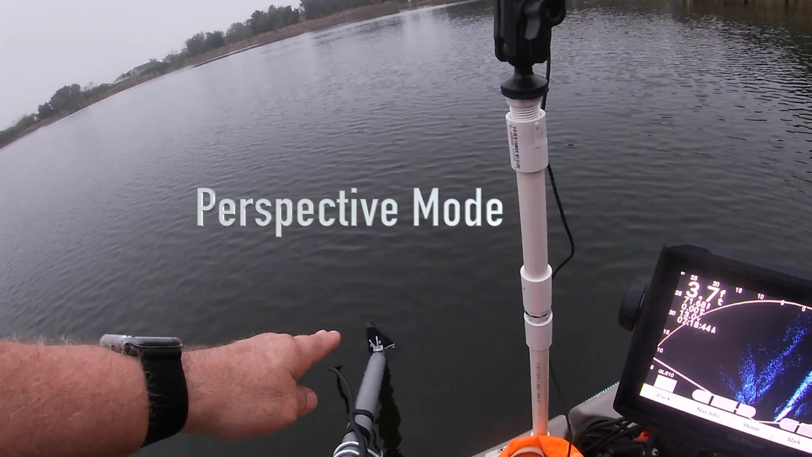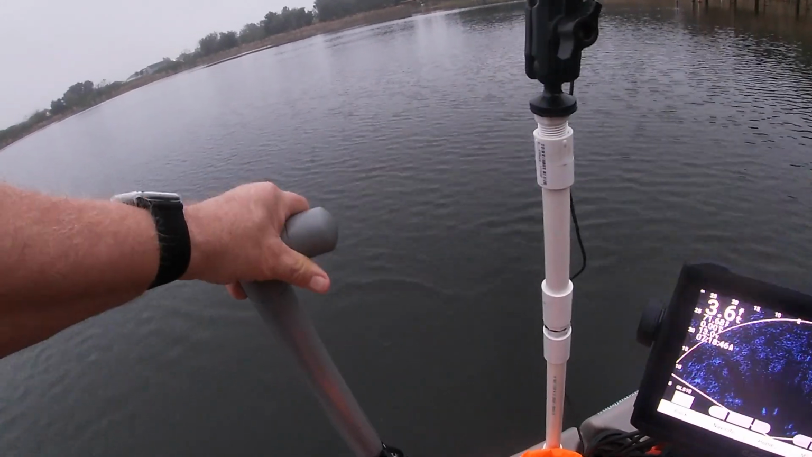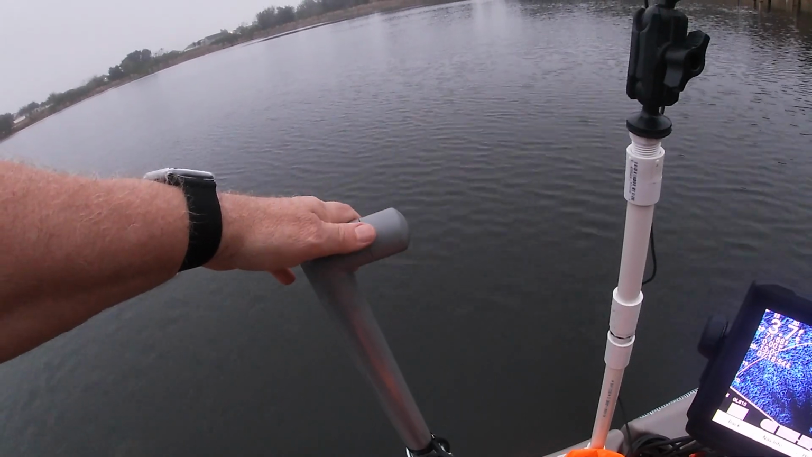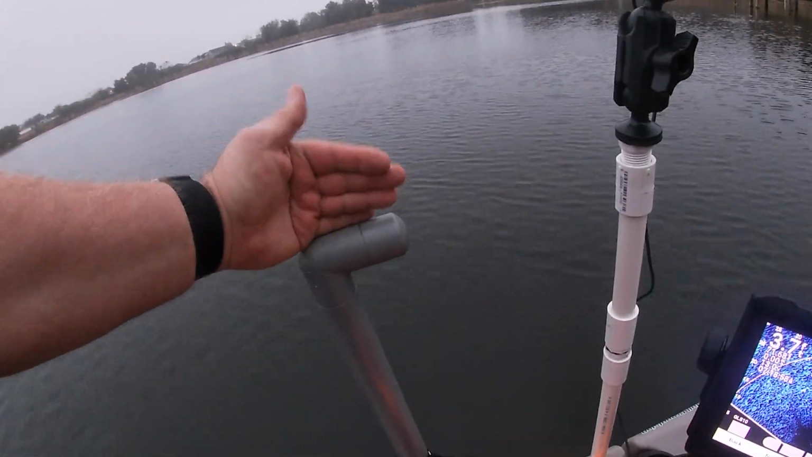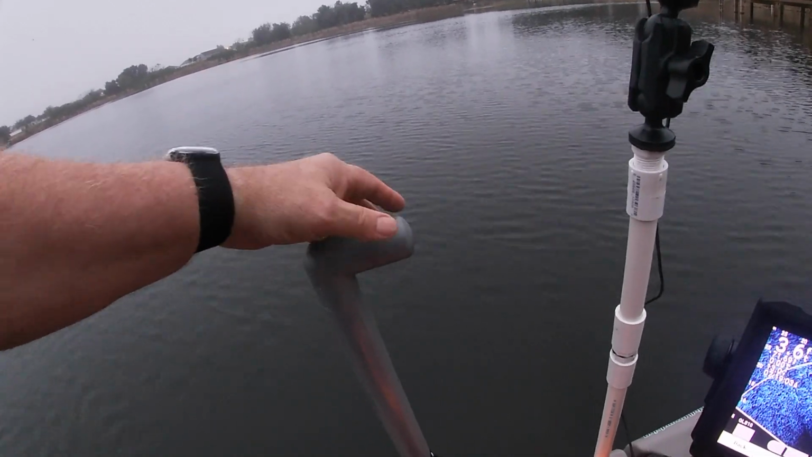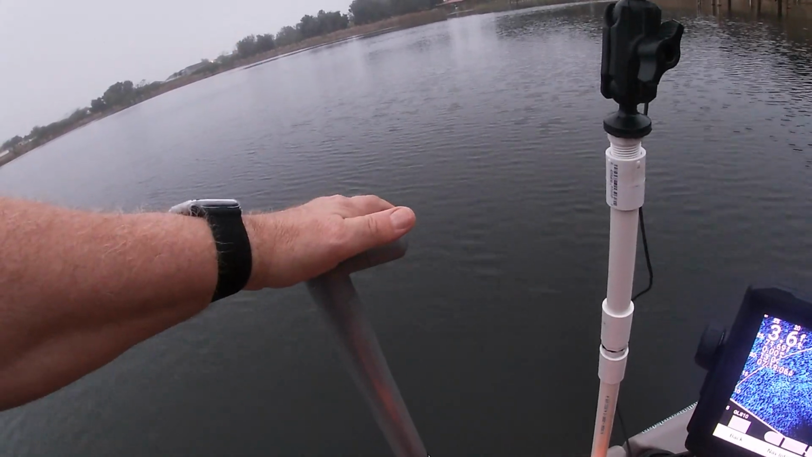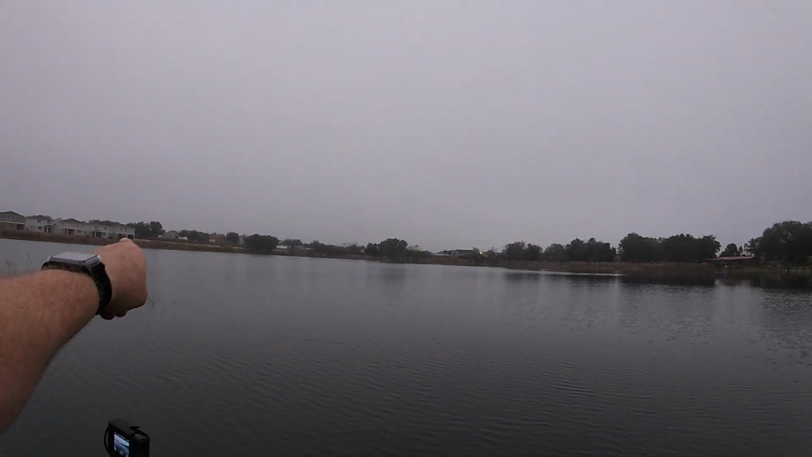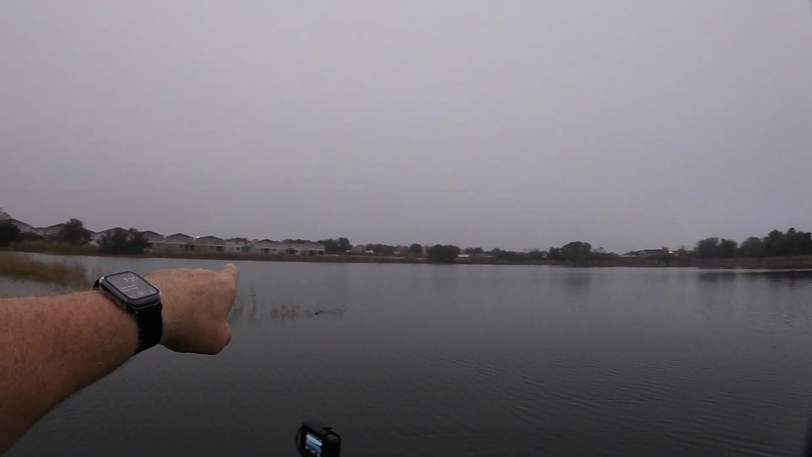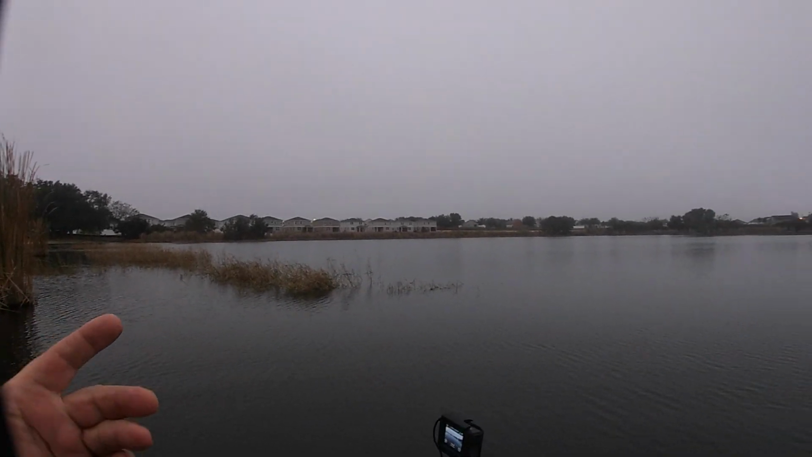You see the white line on the right is pointed forward, and so is this elbow on my top. And I did that because I wanted to be able to have some idea where this is pointed, and I think that the perspective I will use the most. But as time goes on, I could change it to something else. And this is the entire lake from here all the way around to there. It's not a very big body of water, but let's try this out and see what happens.